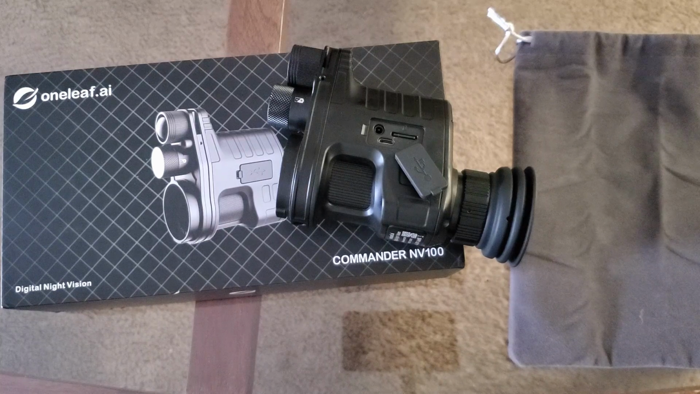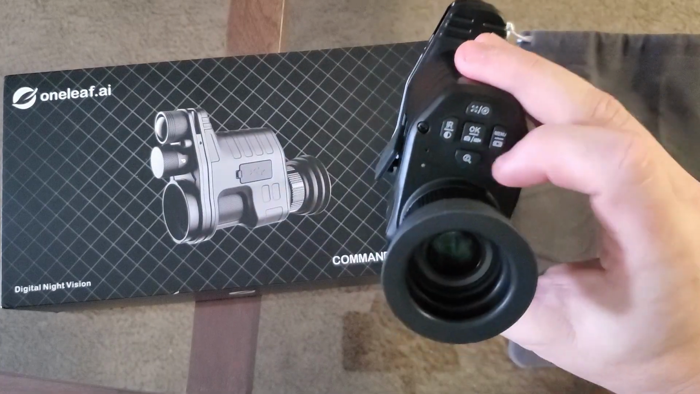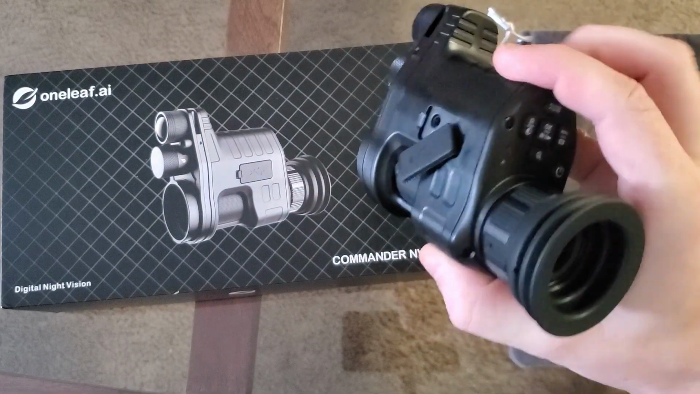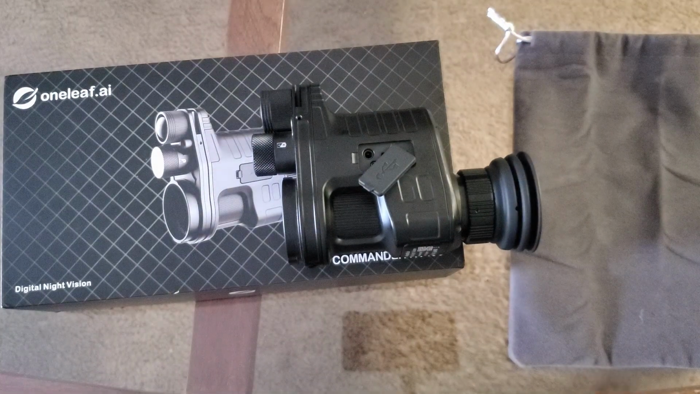So then back to the pro side, I thought it was super user-friendly. All the controls are really good. It has a digital menu that you put your eye up to here, and it's really easy to scroll through and use. It has a nice little calibration feature in there, and I thought that was pretty cool. So very user-friendly. They thought of pretty much everything for it, so I think that's cool.